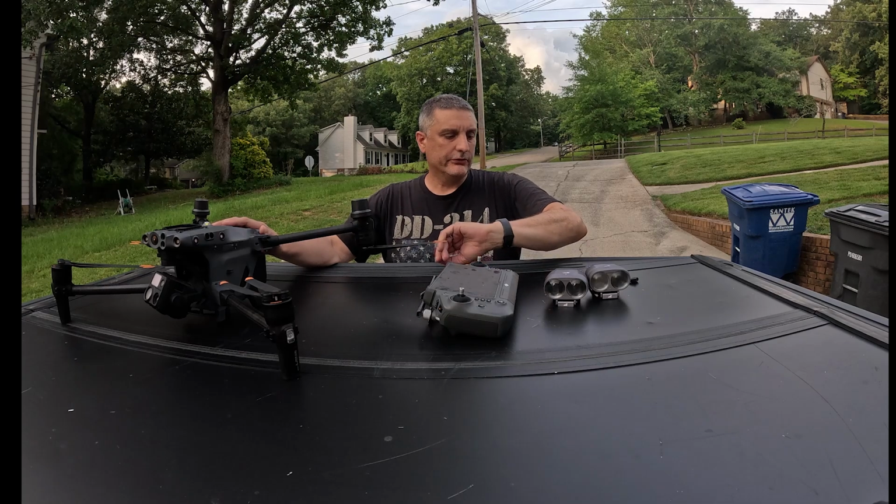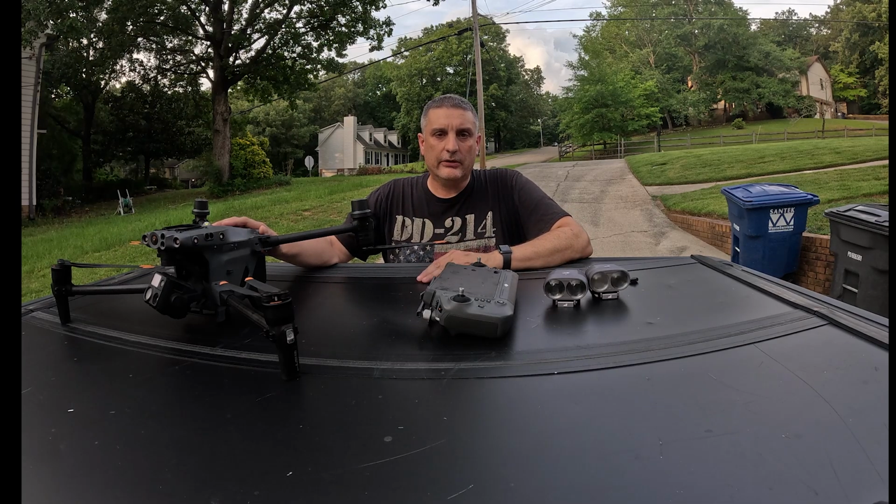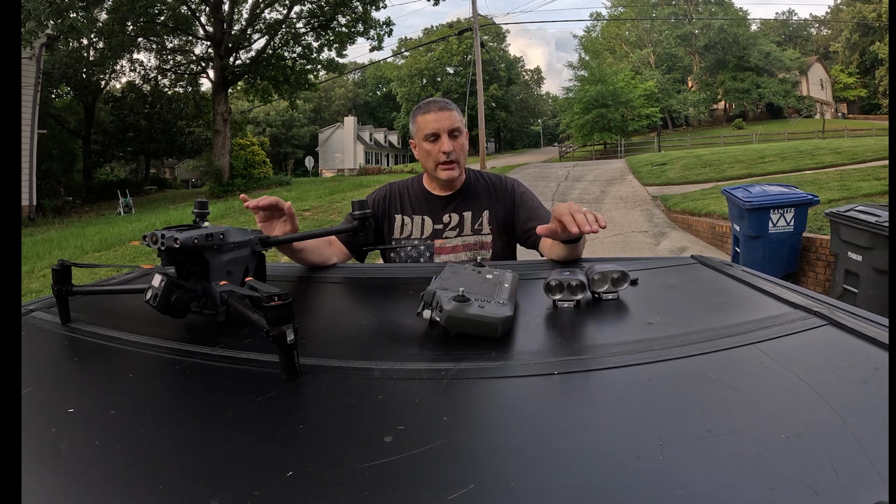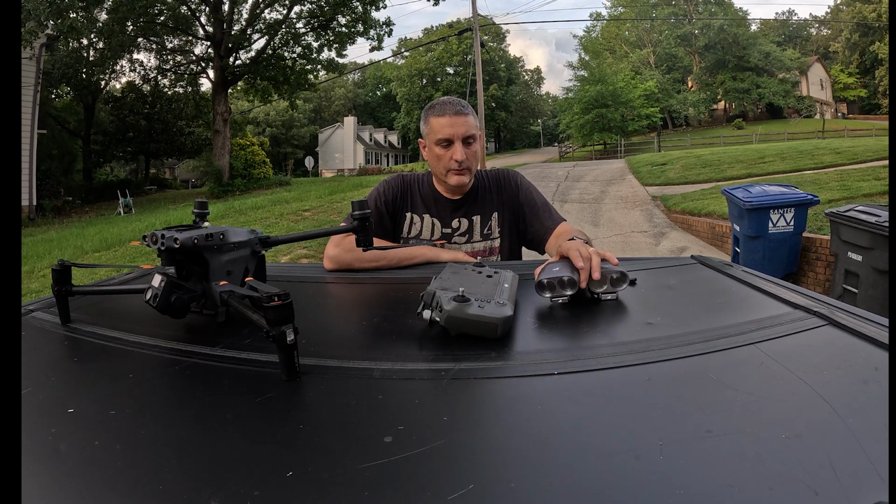I'm getting ready to go fly the drone right now on our property. It's almost dark. Probably got another hour or so. By the time I get to the property, it'll be dark. I've got the M30T drone right here. I've got the controller. And tonight I'm going to be doing something a little bit different, a product review.